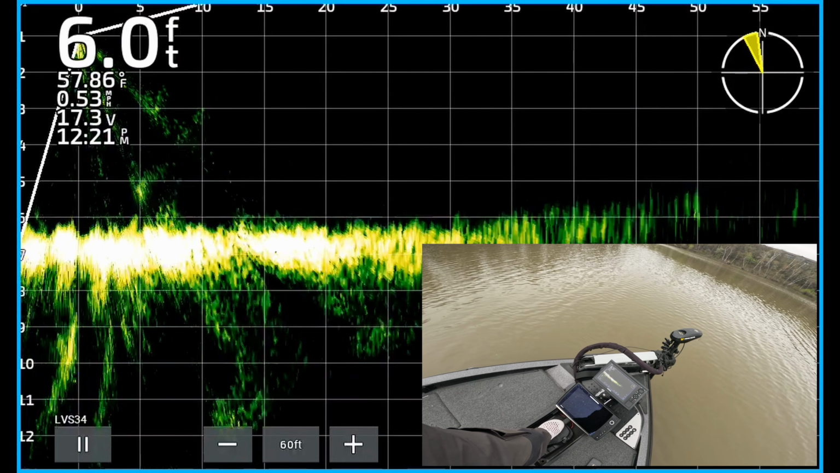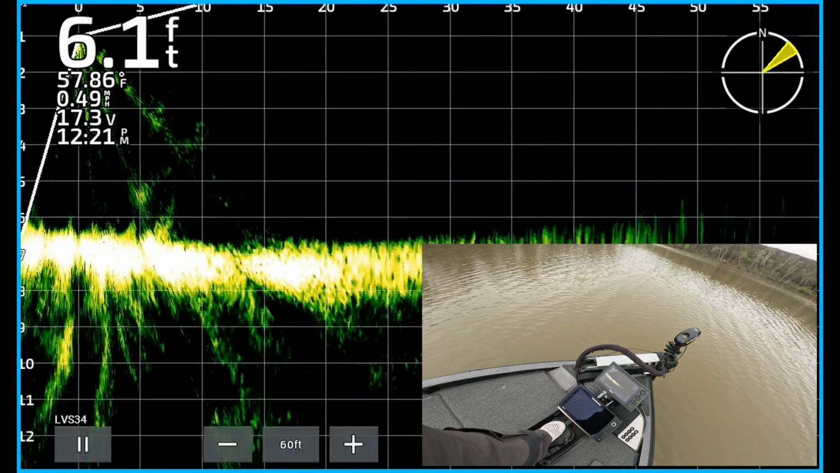So there you go. See how that improves performance. Now we've got that other little compass on our screen, which I've seen in videos and didn't know where it came from. So hopefully this was helpful to you.